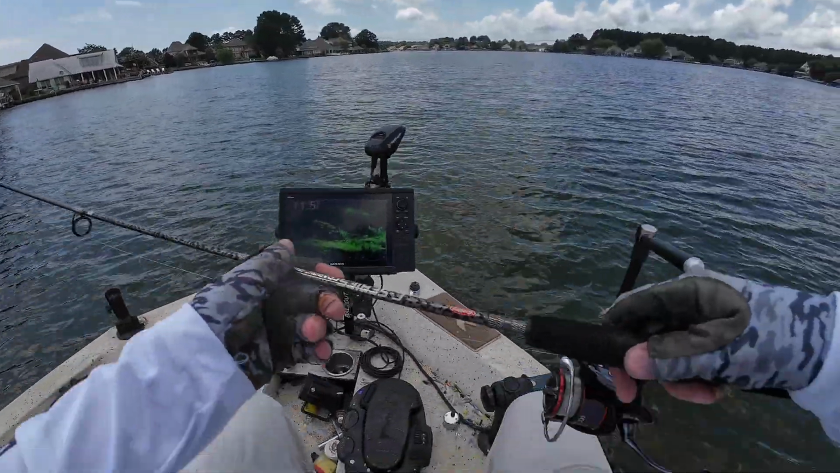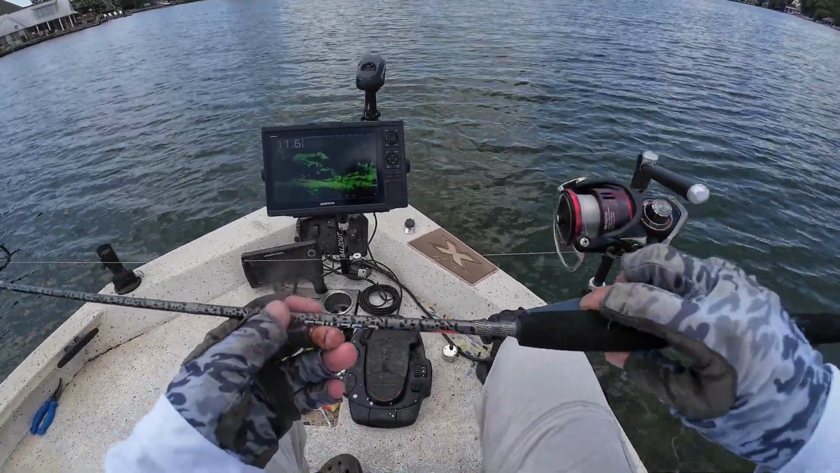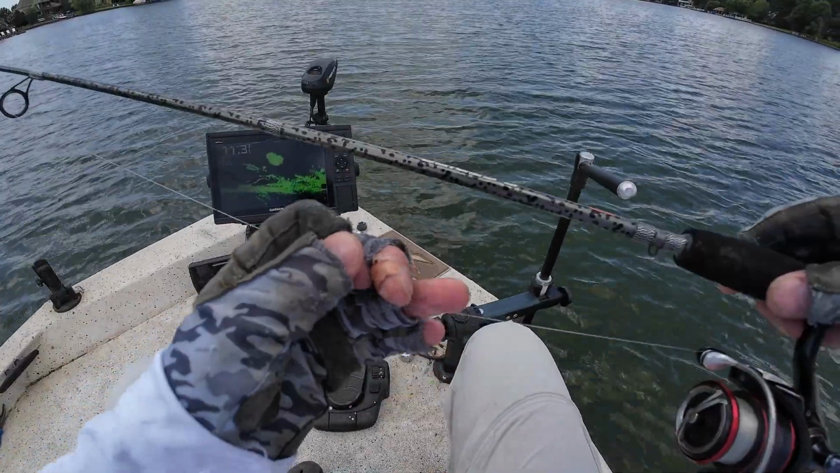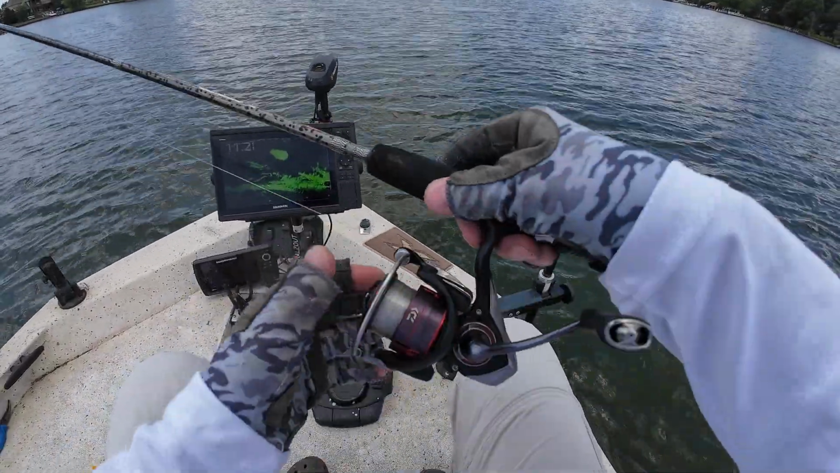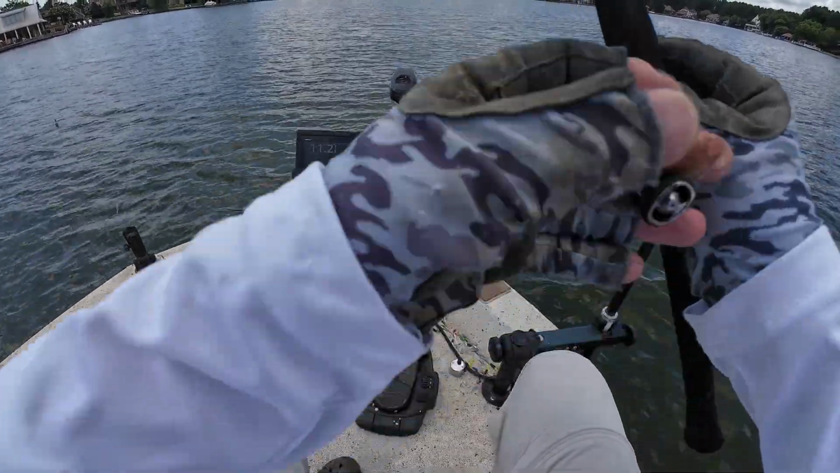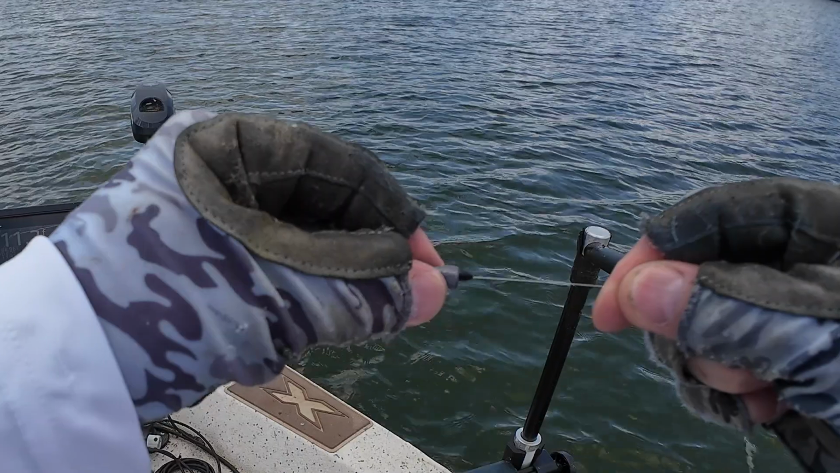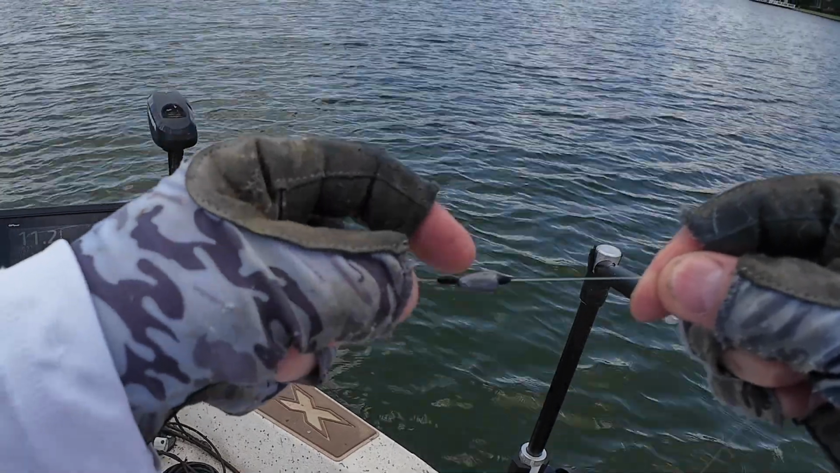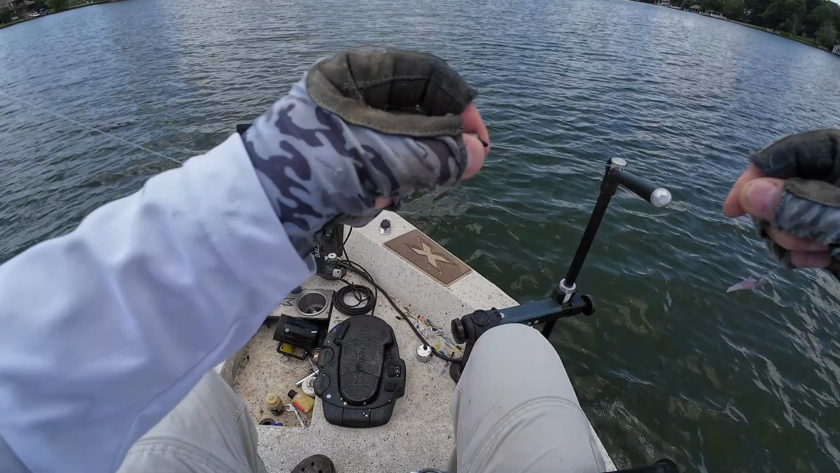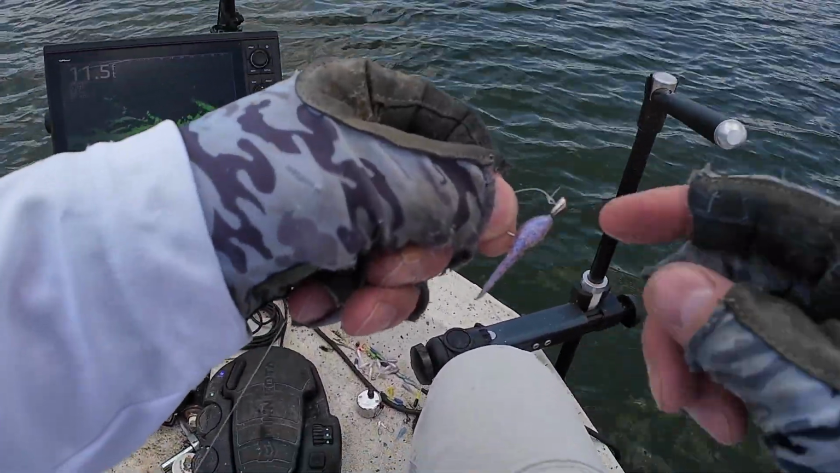Alright, here's the setup. I got this 7'2" Berkeley C-Series Crappie Pro. It's like 40 bucks at Walmart. And I got my 10-pound test monofilament, Daiwa Fuego 2500 series. And I have got a 1/8 ounce bullet weight pegged. I think the bullet weight's better. It makes less resistance coming through the water. Got it pegged. And a little 64th ounce trout magnet jig head.